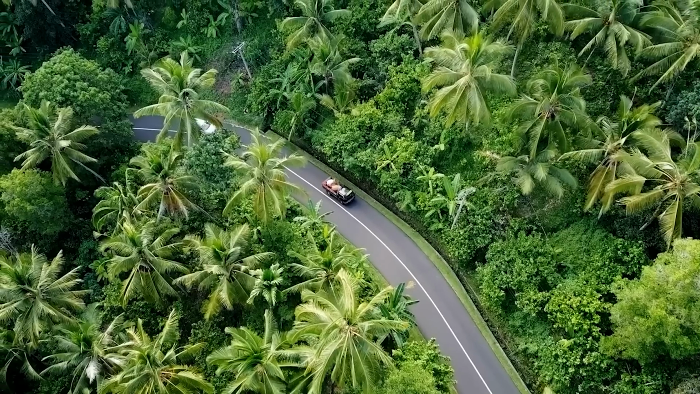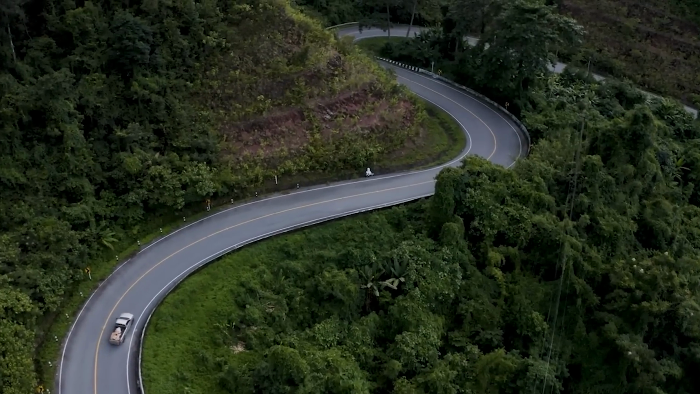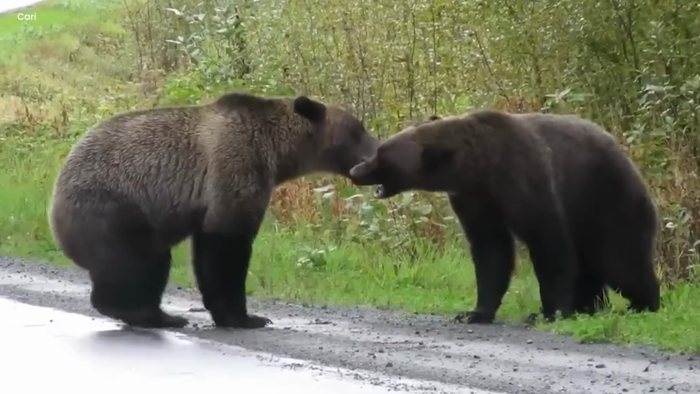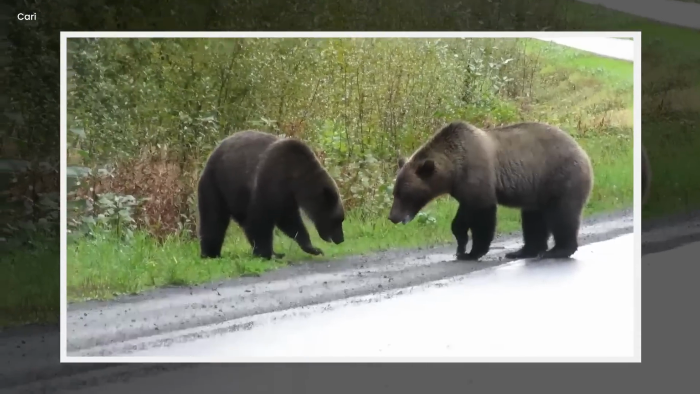Epic Grizzly. In a wide open road, something extraordinary unfolded before the camera lens. Two massive grizzly bears engaged in a peculiar and intense struggle. Their roars echoed loudly, filling the air with tension.